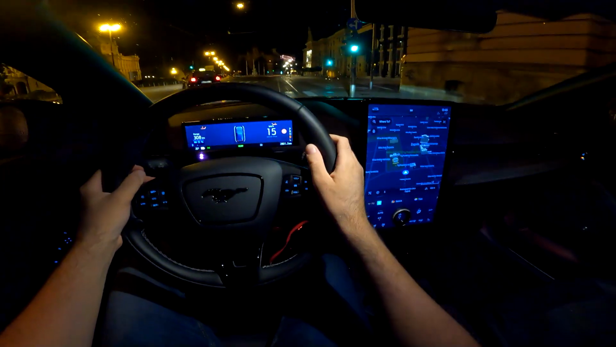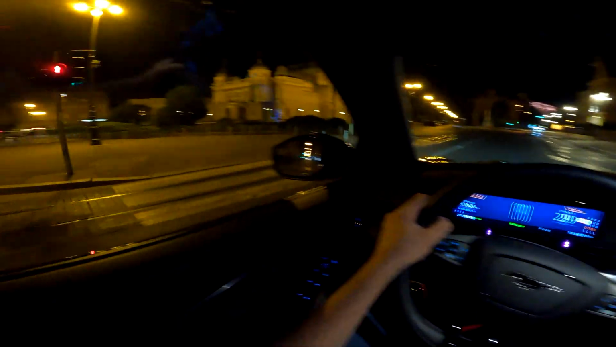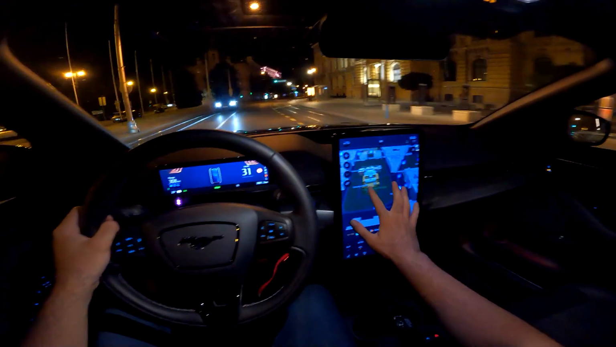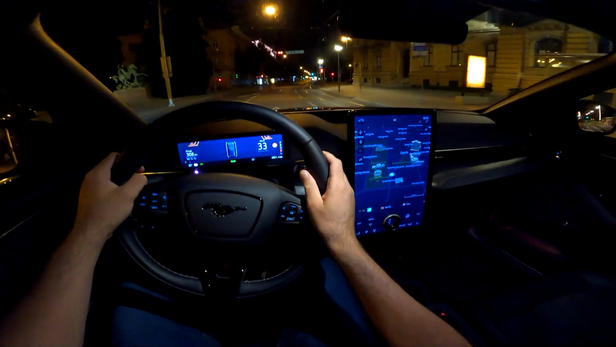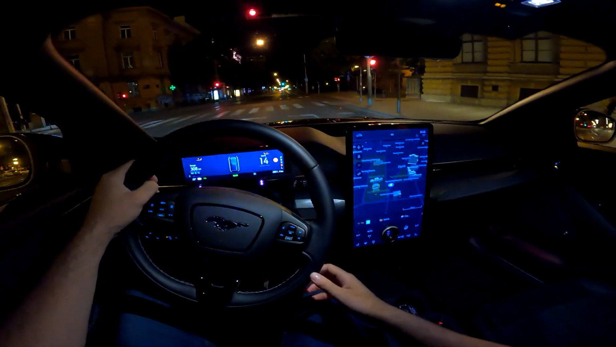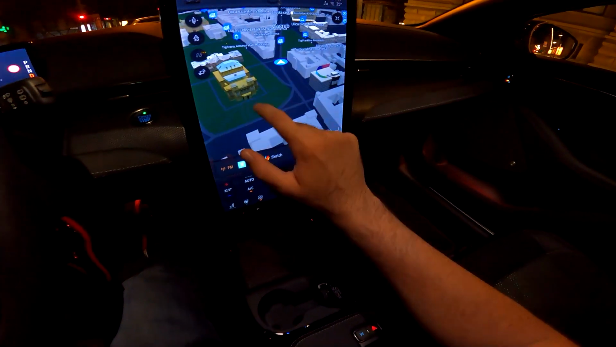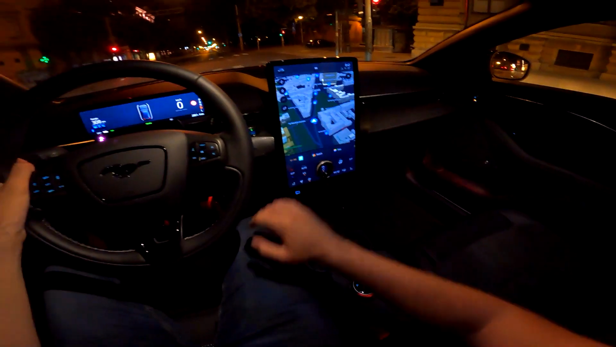Now the navigation has the beautiful 3D shape of the buildings. For example, National Theatre on our left. You can also see it here on the screen, so that looks really nice. And with this big navigation screen, you can easily follow your route if you are on a road trip. And yeah, you can see it now clearly with all the buildings. Gorgeous navigation. This really looks nice.